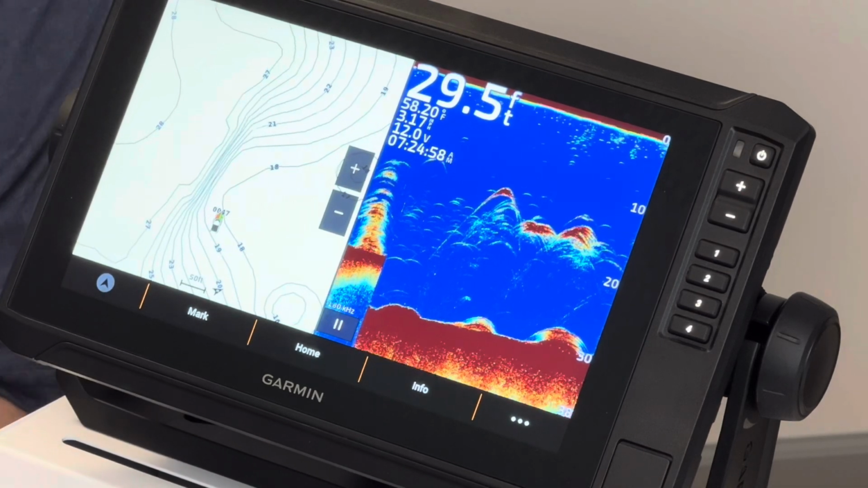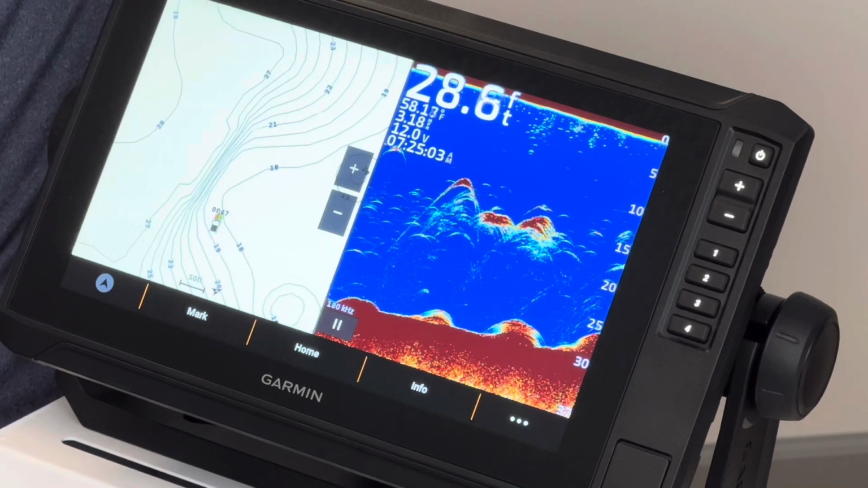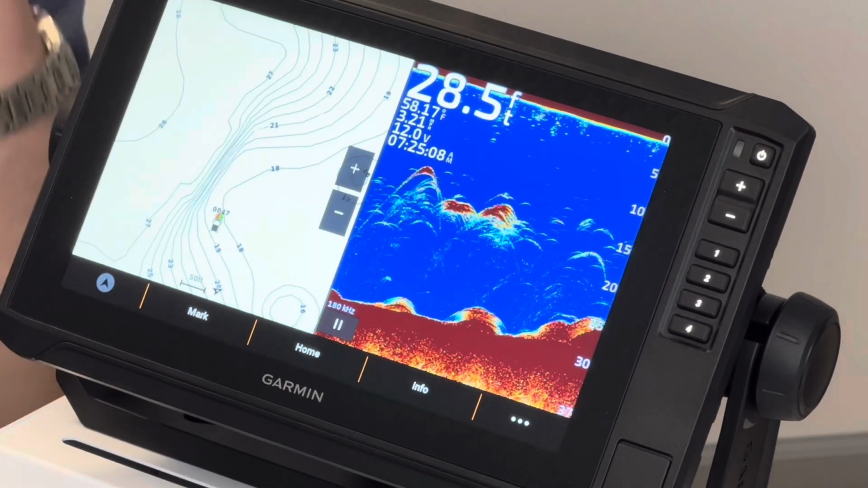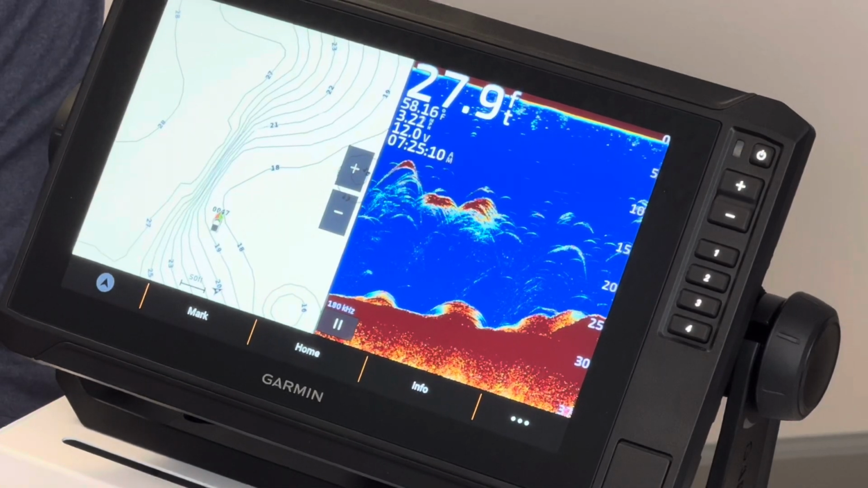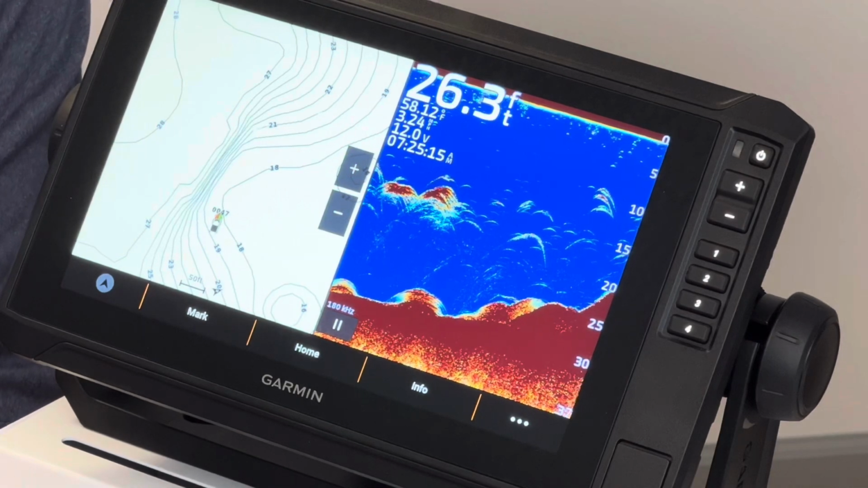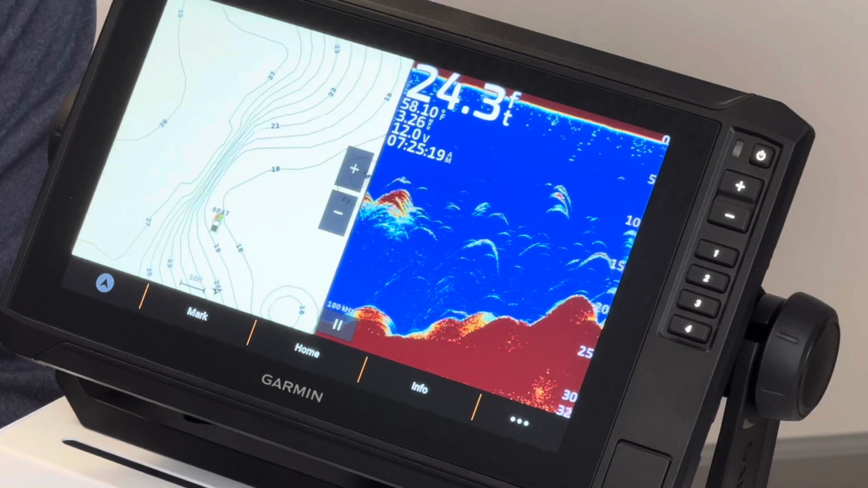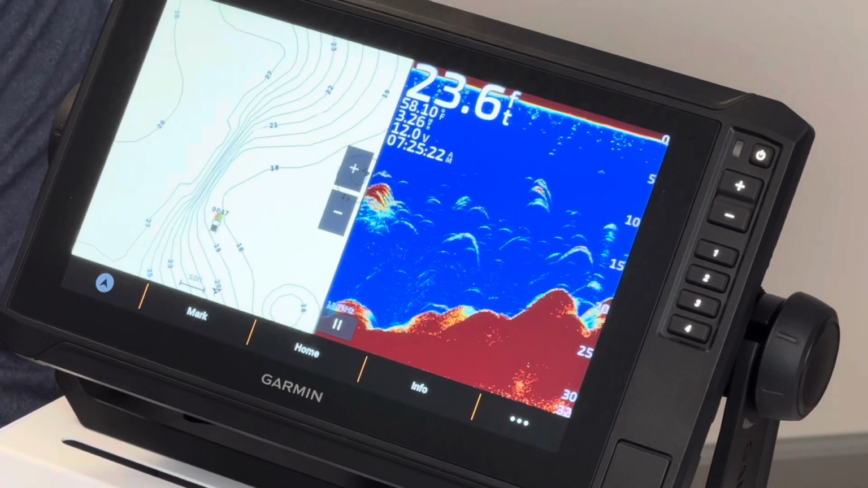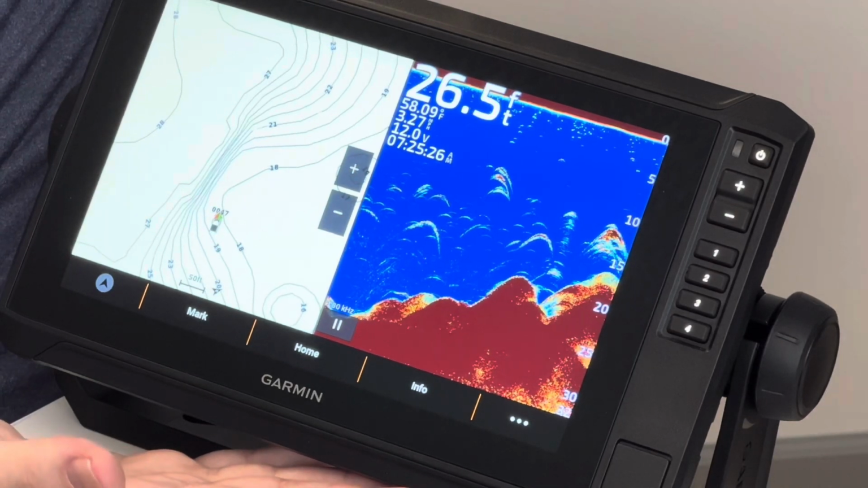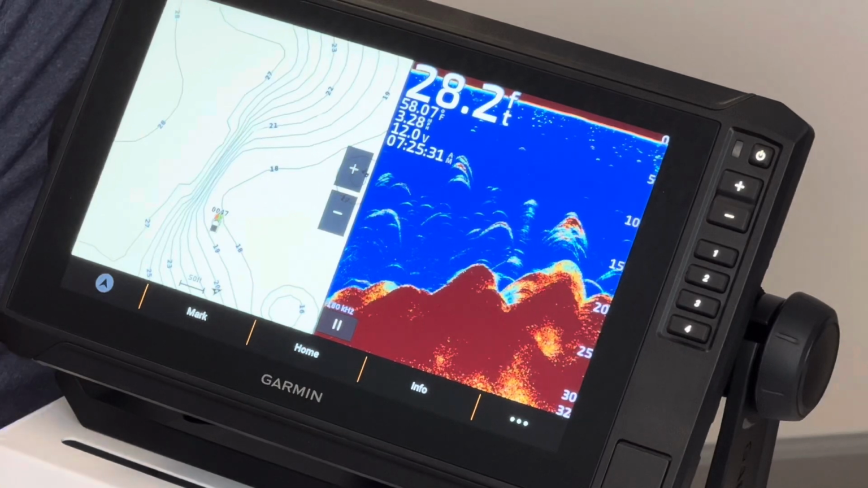One other additional feature that is gaining a lot of popularity out there is called Panoptics or LiveScope. Those two names get used interchangeably quite a bit. However, they are generally a little bit different. LiveScope is going to be a live picture of what's going on either behind your boat, off the side, or down off the trolling motor, depending on how you mount it. These units, the Garmin EcoMap series, the 7, 9, 10, and 12-inch units are capable of supporting that.